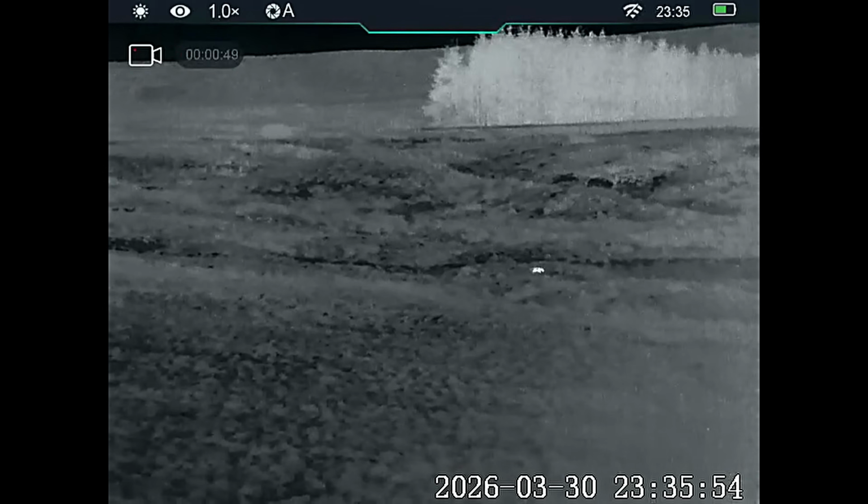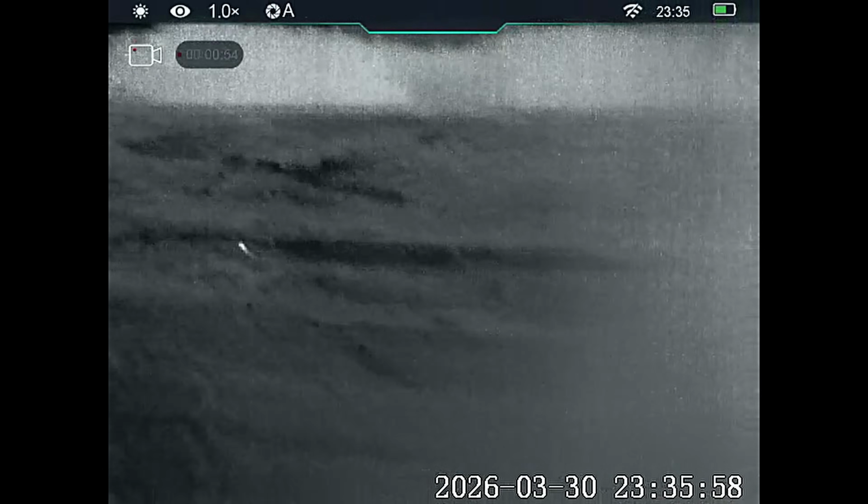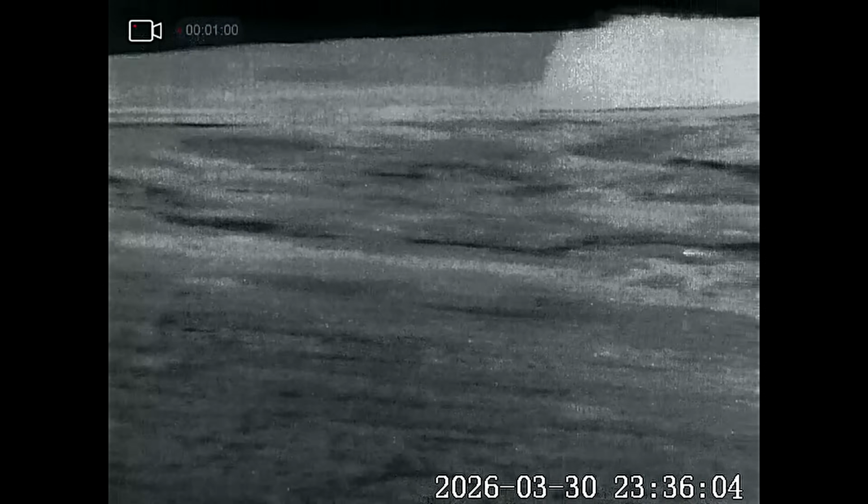About 40 minutes later, second fox turns up. It's making its way along the bottom ridge towards the tree line. It's still too far off to take a shot.